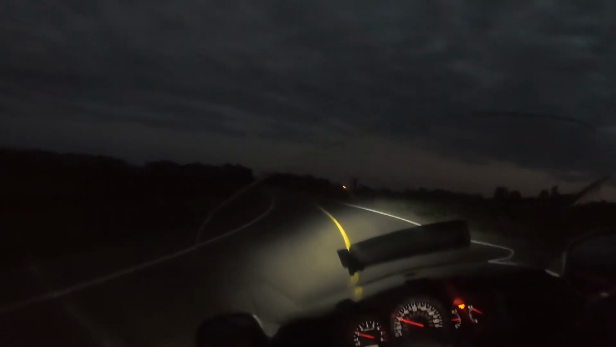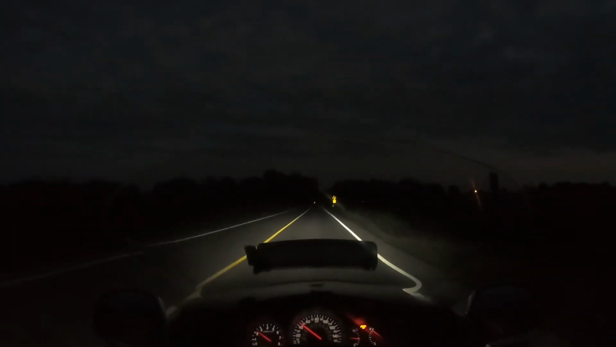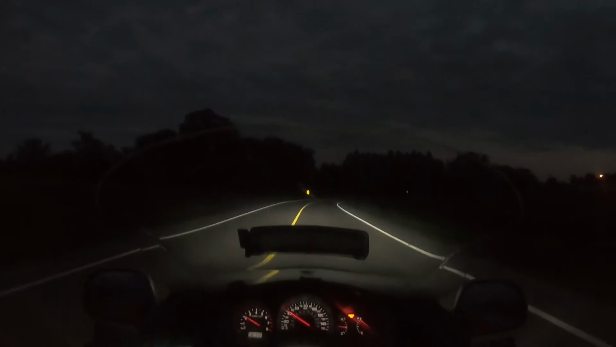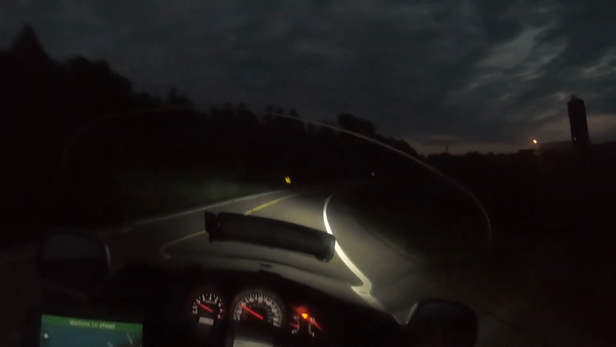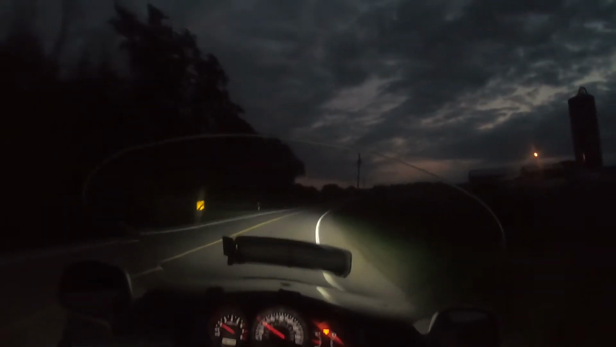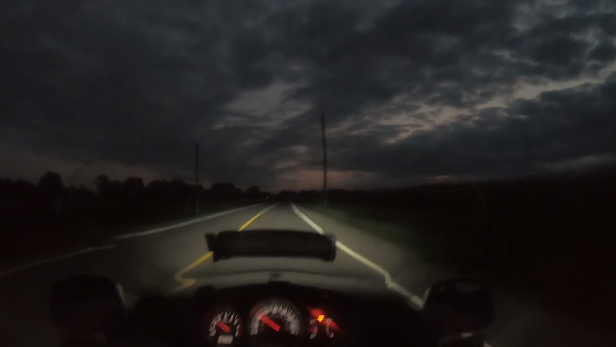A couple of cars. So I know what the pavement feels like, and I still can't get enough of this motorcycling. So I could do it all day, every day. That's all I just want to do, ride and feel it and see it all around me.